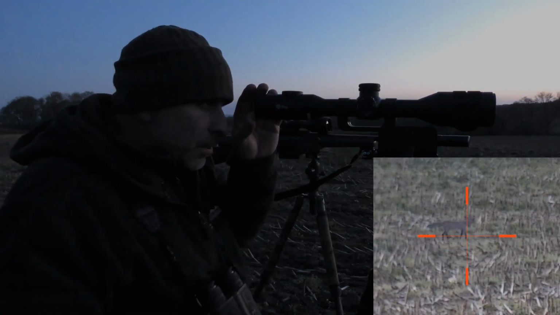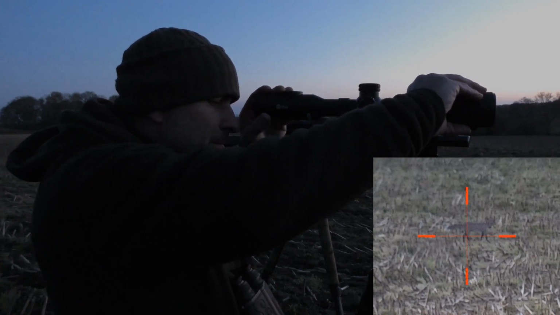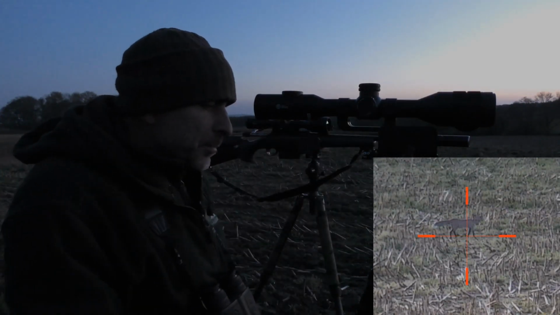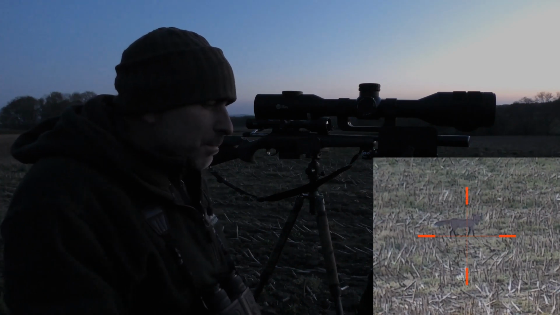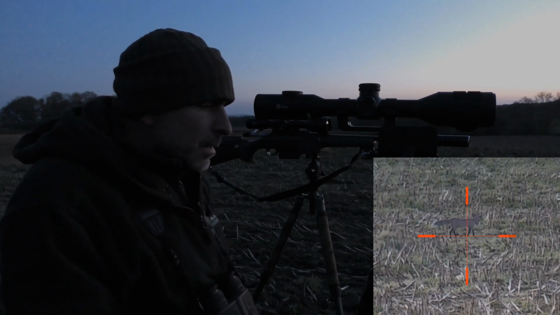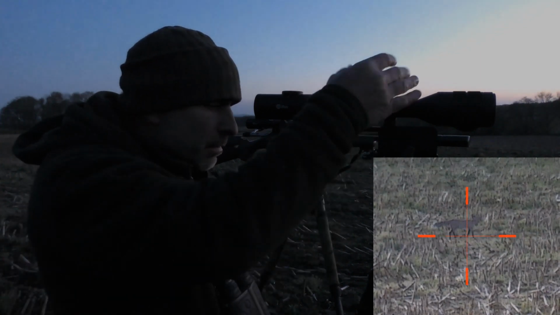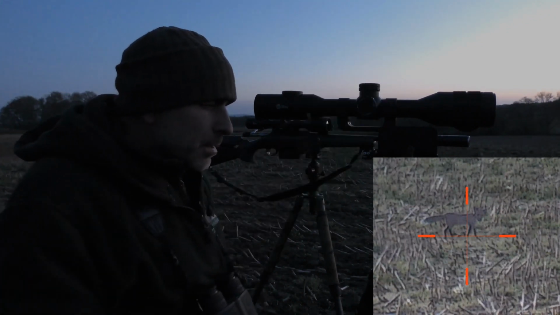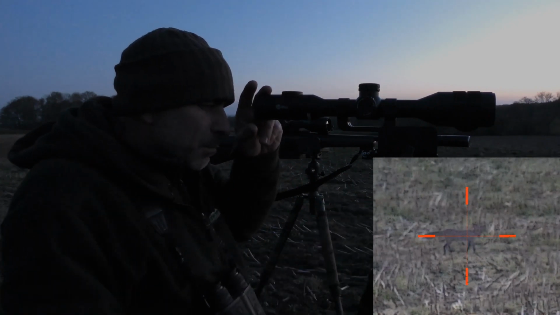So that's 14.2, and that is getting a little bit grainy. I might be able to just tighten that up. So actually that's tightened up a little bit better, and in fact I would say that that's probably a slightly clearer image than the C50. It might be slightly washed out, but that's a sharp image, and that's on 14.2. While we're at it, we'll just click that up to 16 times, and I would have no bother at all walloping that fox with this scope.